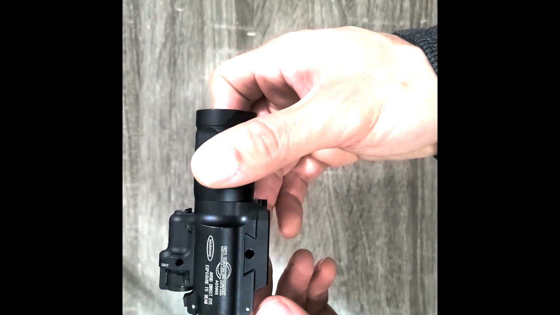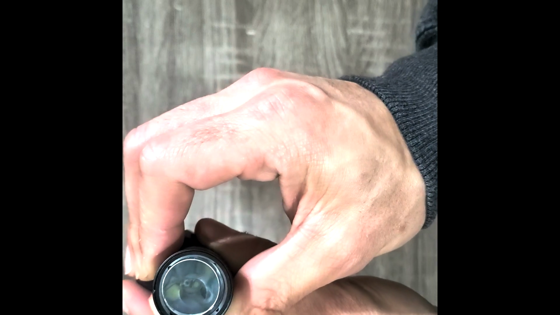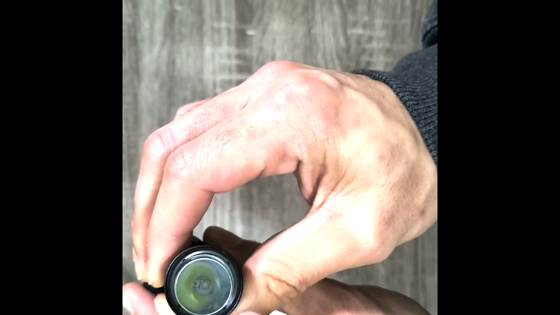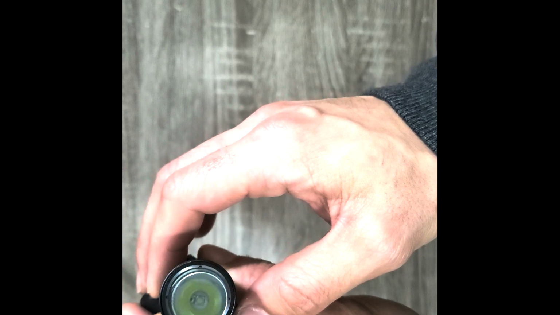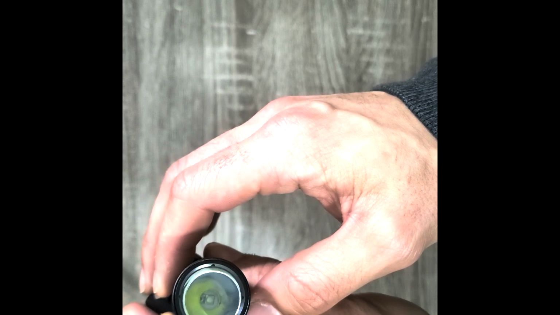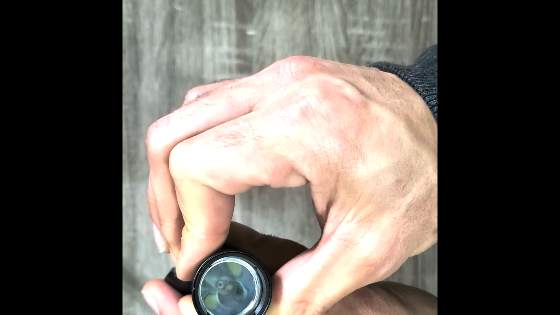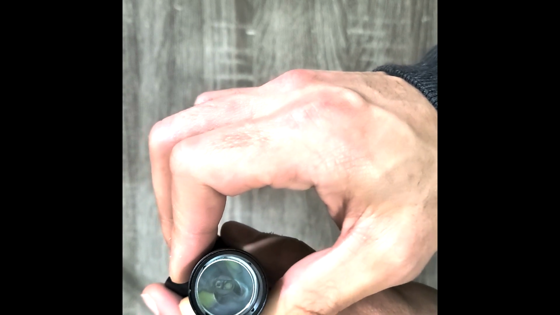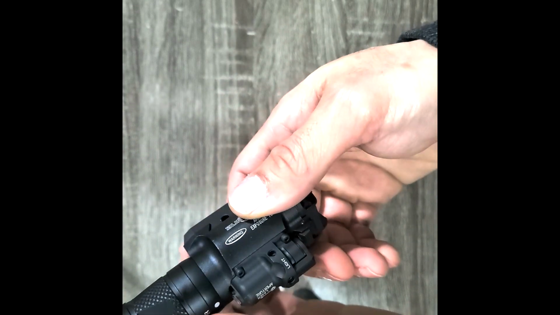On the dial on the head, you can see that you have WH for white light off and IR for infrared lighting illumination. In the middle, once you turn the dials, it'll center the LED ballast for the white light. But when you turn it the other way to go to IR, it doesn't center that IR ballast. It leaves them stacked on top of each other, which is why you get the fisheye effect. But still, as I mentioned, it works great.